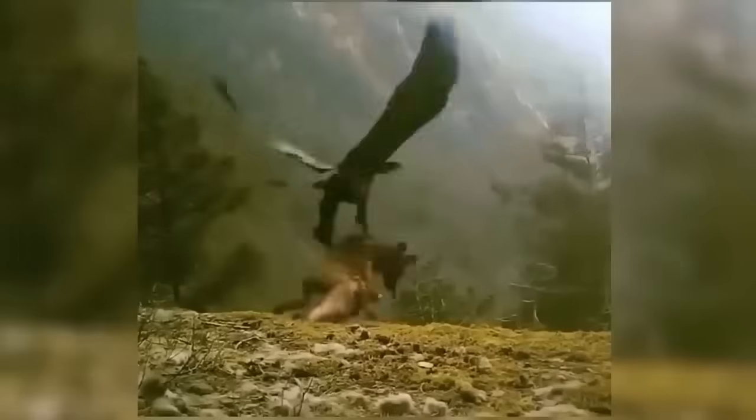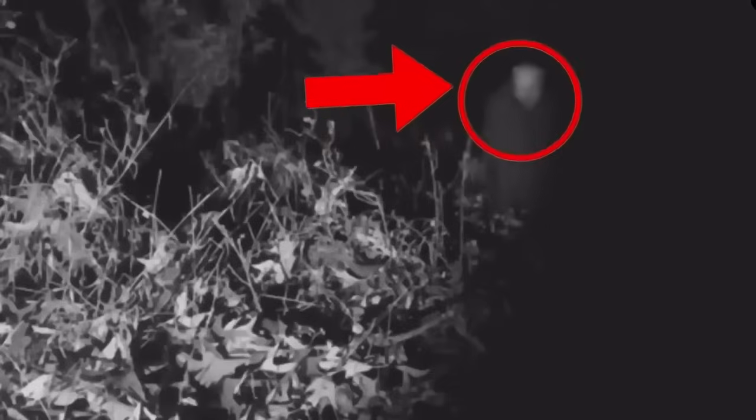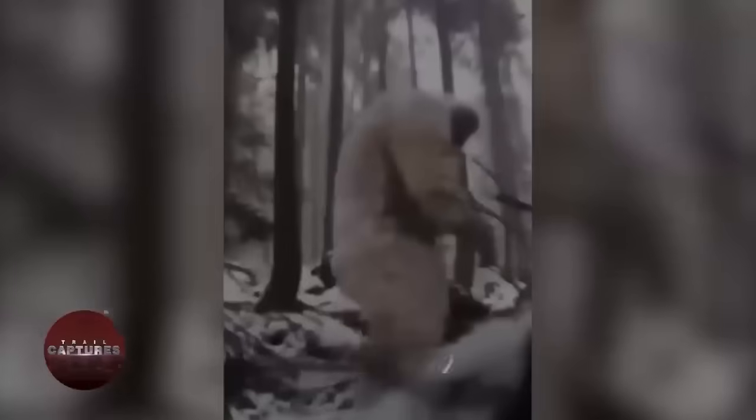Trail cameras have long been known for capturing candid wildlife moments. But what happens when these unassuming devices inadvertently capture something otherworldly? We're stepping into the dark and mysterious world of trail cams. So, get ready for heart-pounding footage that will send shivers down your spine. And with that, let's do this.